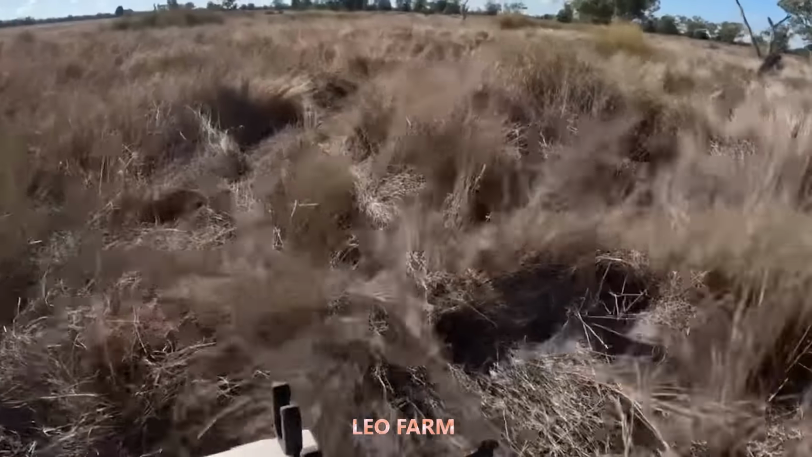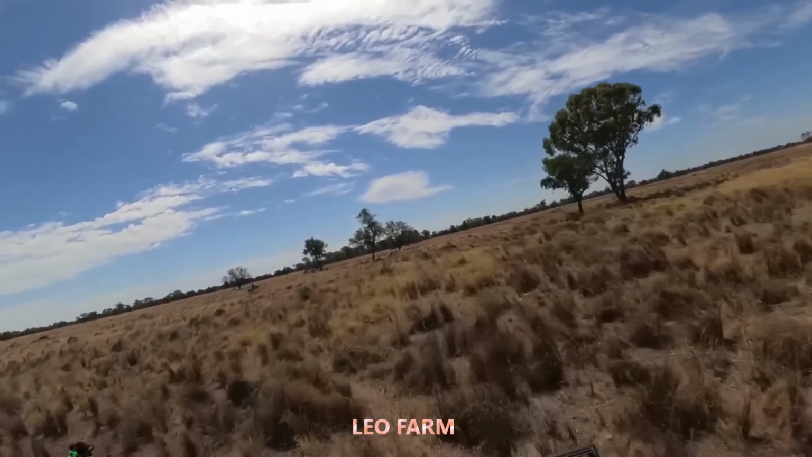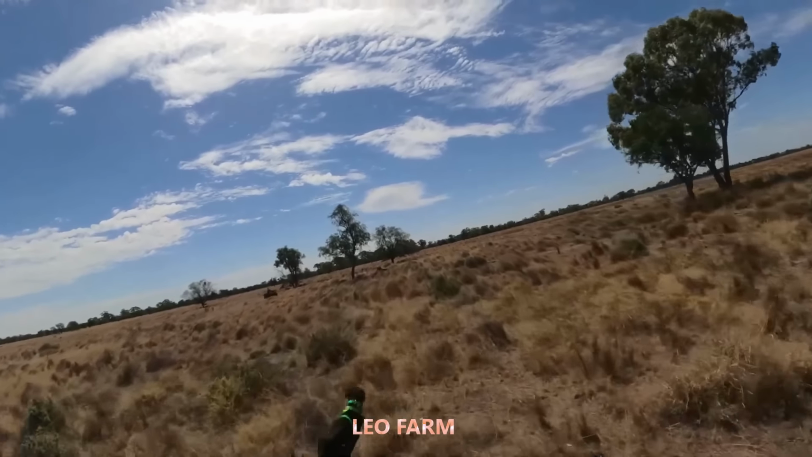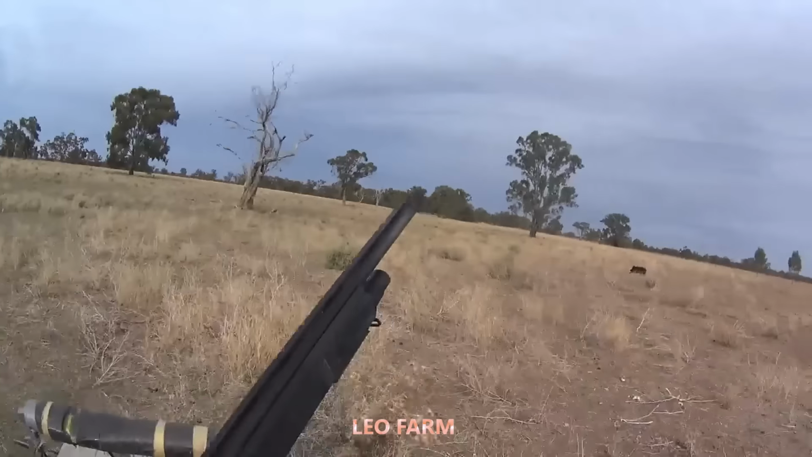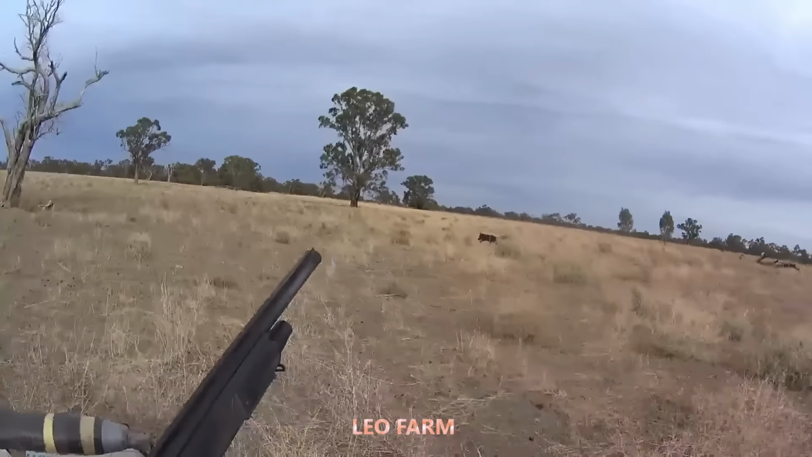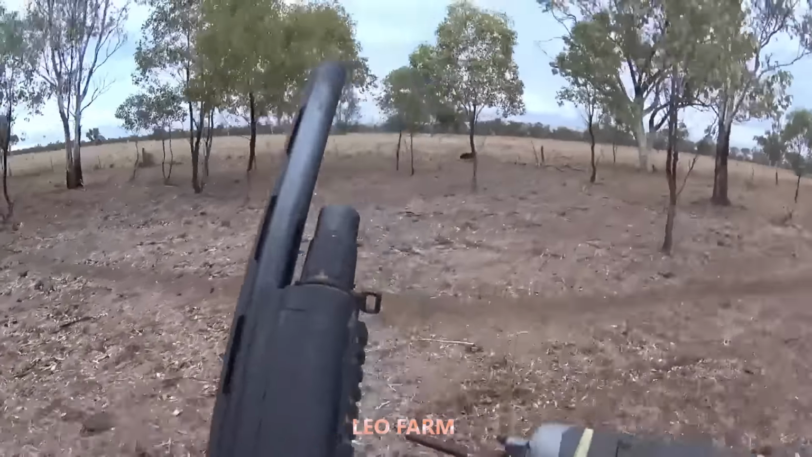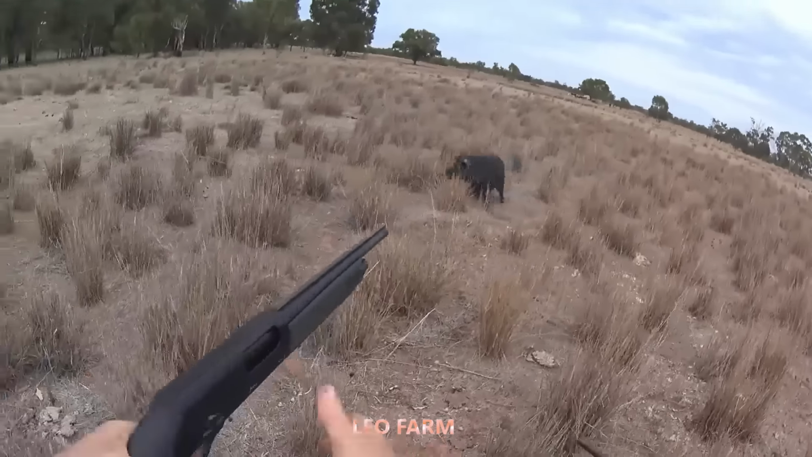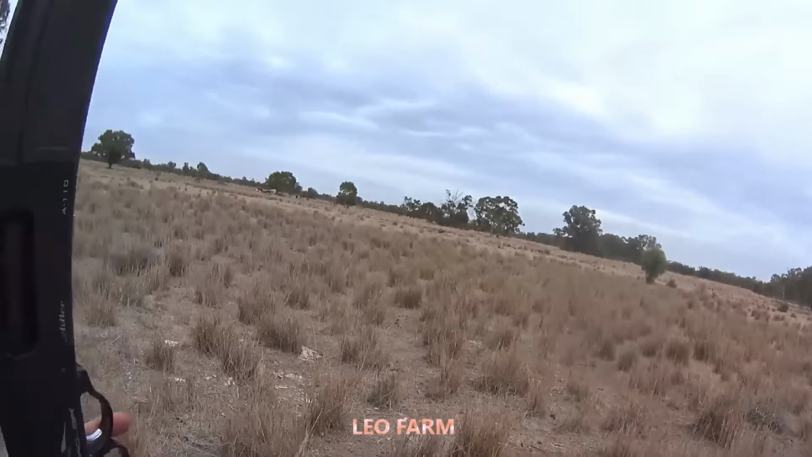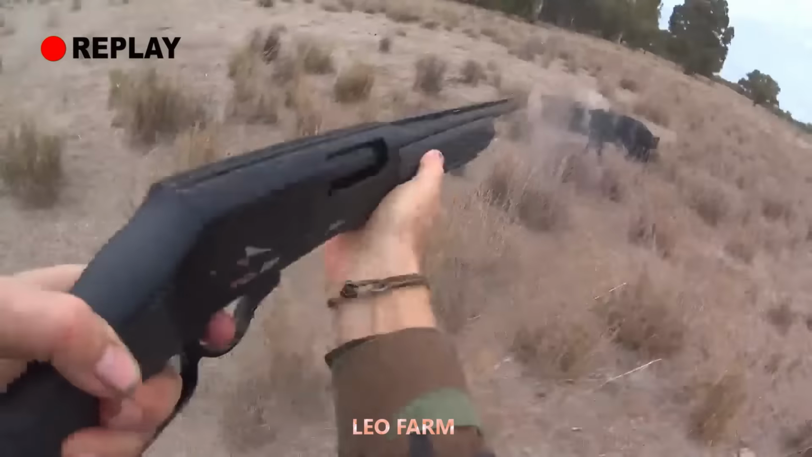The hunt is far from over. John quickly jumps into the off-road vehicle and speeds off in pursuit. Dust clouds rise as the vehicle races forward. Within minutes, another wild boar appears right in their sights. As they close in, the prey suddenly turns, attempting to flee. But a sharp, decisive shot echoes through the air. Boom! Cutting off any chance of escape. The boar is neutralized instantly. Once again, the field is freed from their destructive rampage.